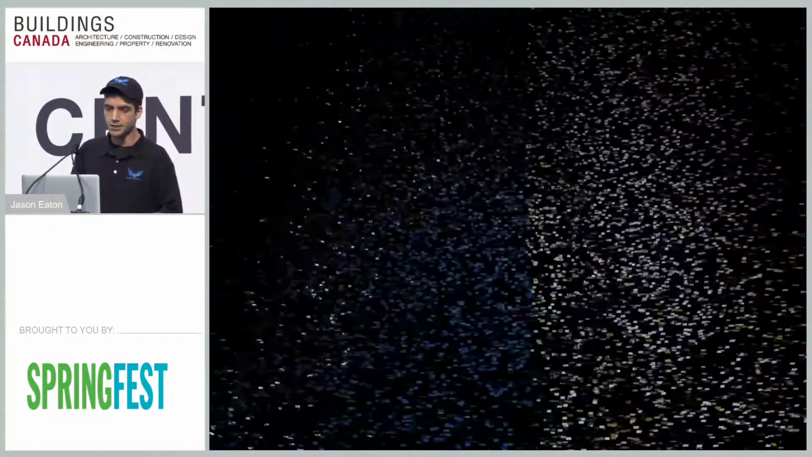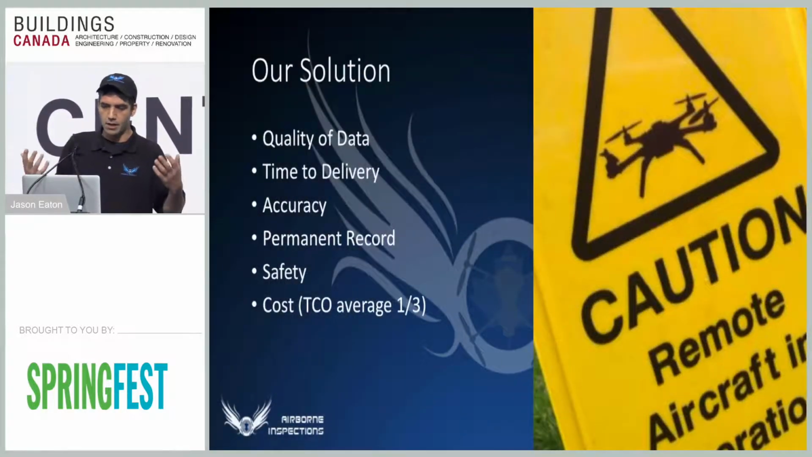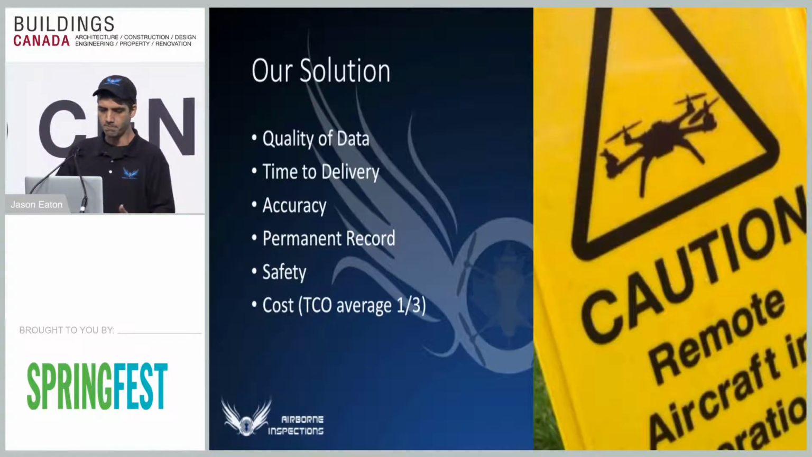So what we decided to do is fly it. We decided to fly it with a drone for a lot of different reasons. The quality of data that we can provide you is second to none, basically, to what you'd actually get from a swing stage. You've got a permanent visual record of what's happening on your building.